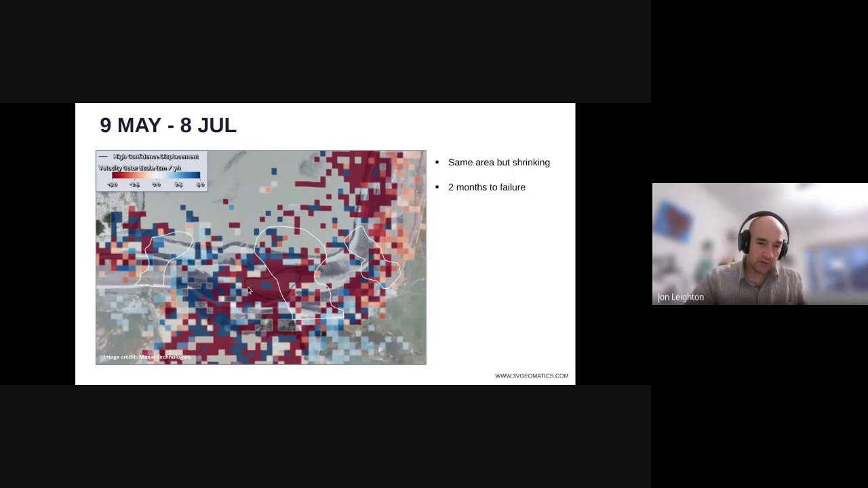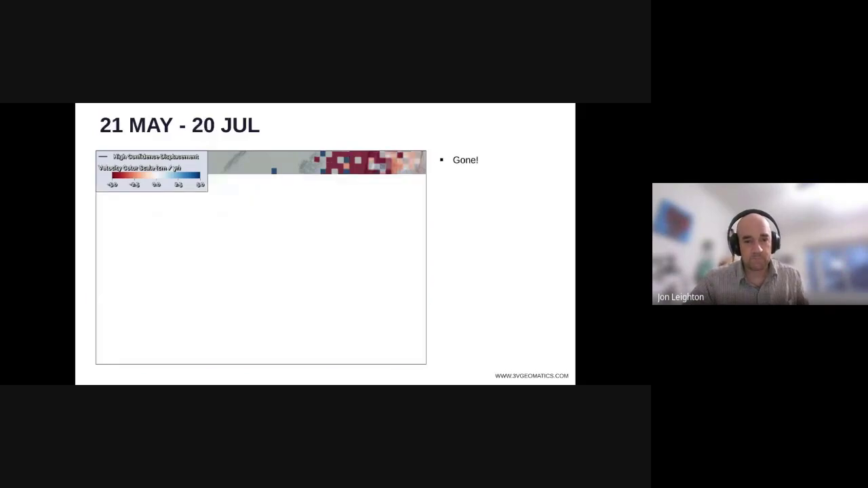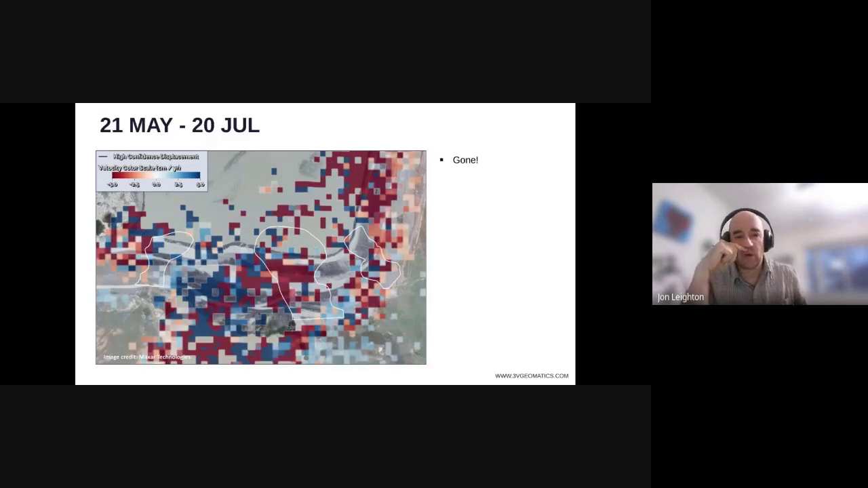I think it's not... we can't conclude that the area of displacement has got smaller because it could also be the case that there's just a detectable area. And you can see we're surrounded by some noise here. So it could just mean the detectable area got smaller. 2 months to failure. And then on the 20th of July, it disappears again.